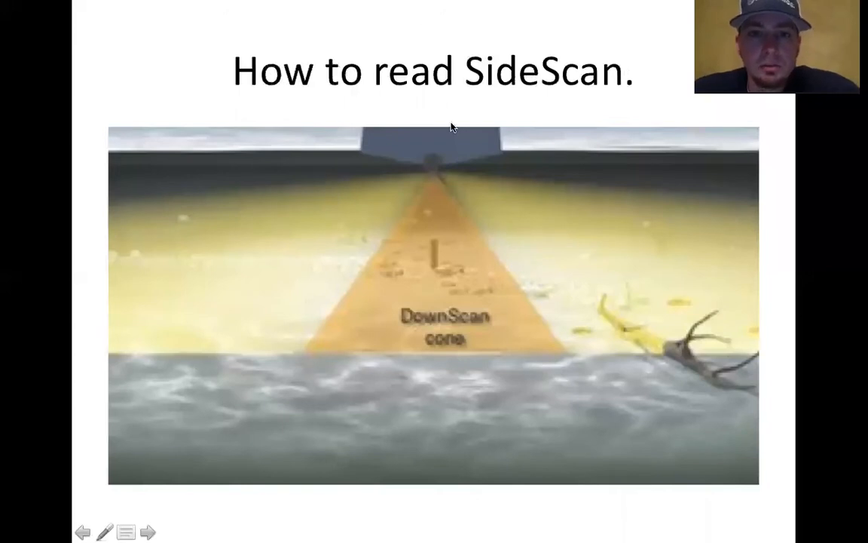Alrighty, how to read side scan. So let me see if I had a pen.